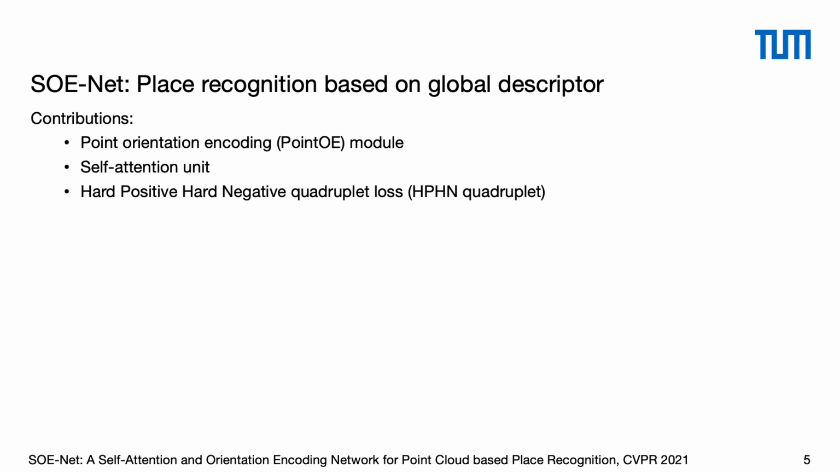So in this work, we present a data-driven, robust, and discriminative global descriptor. Our SOE-Net includes three main contributions: the point OE module, the self-attention unit, and a novel loss function.